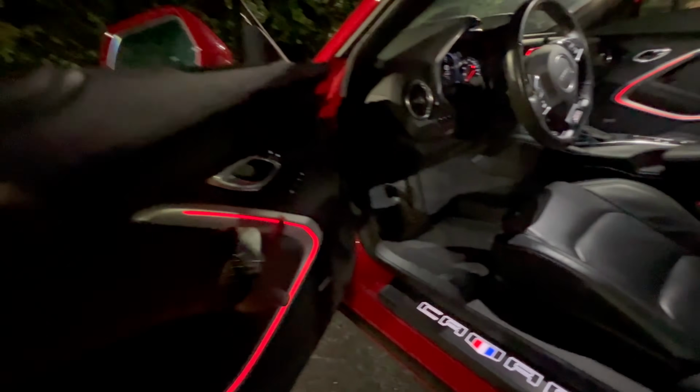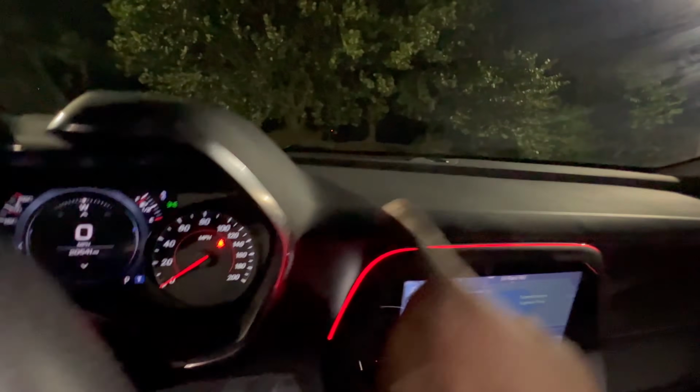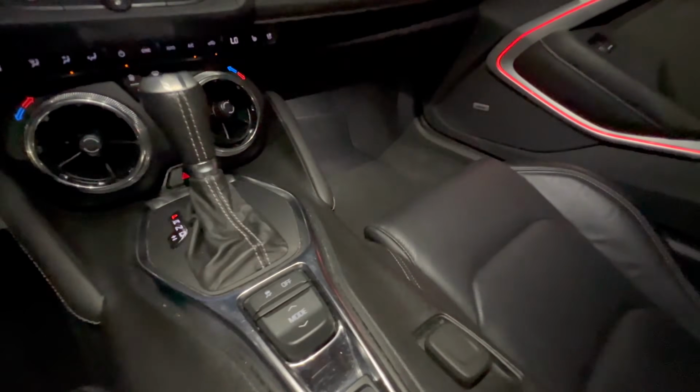Another cool detail about the interior of the Camaro, you have these ambient lights on the doors, which look pretty neat. They also run right around the infotainment system. And look at this. This is the rear camera, which you can convert to a regular mirror, or you can convert to the camera. That's pretty cool. A lot of cars have that feature nowadays.